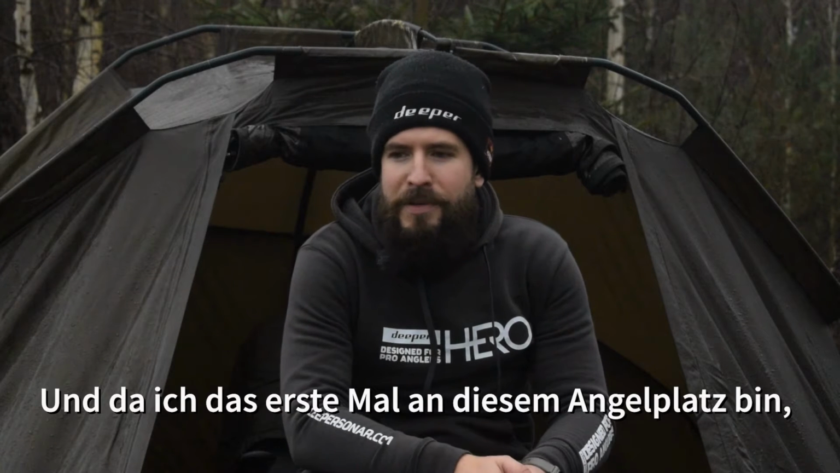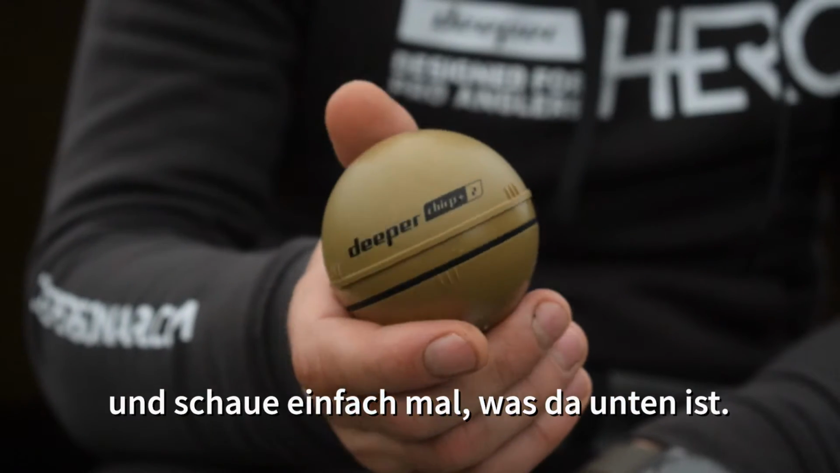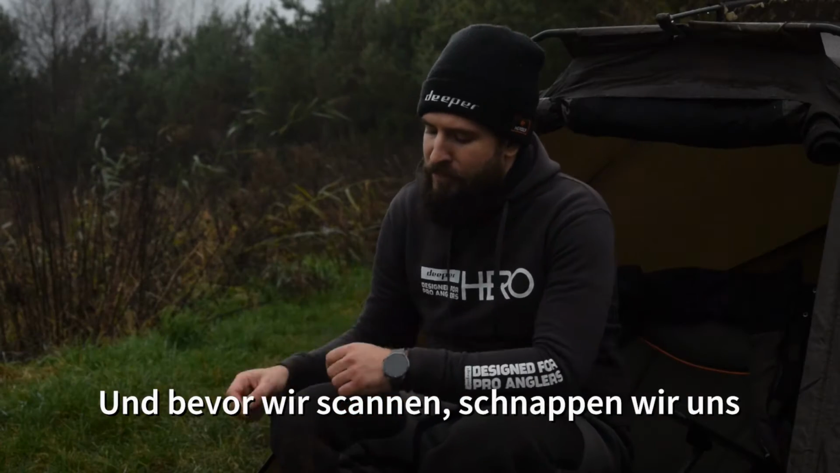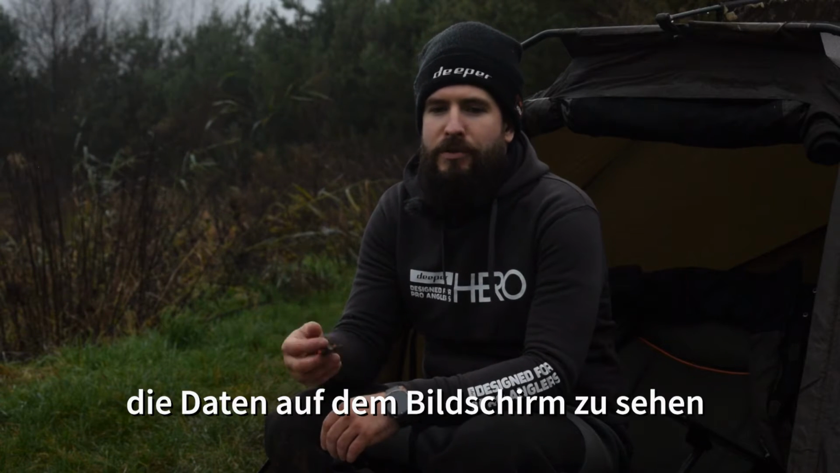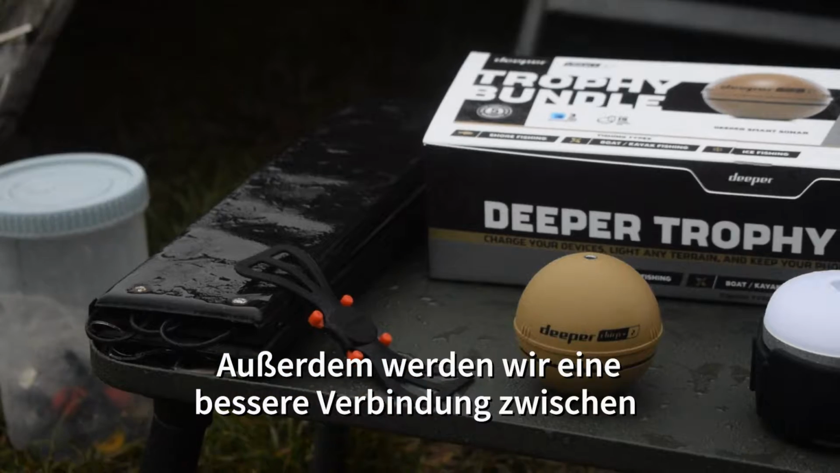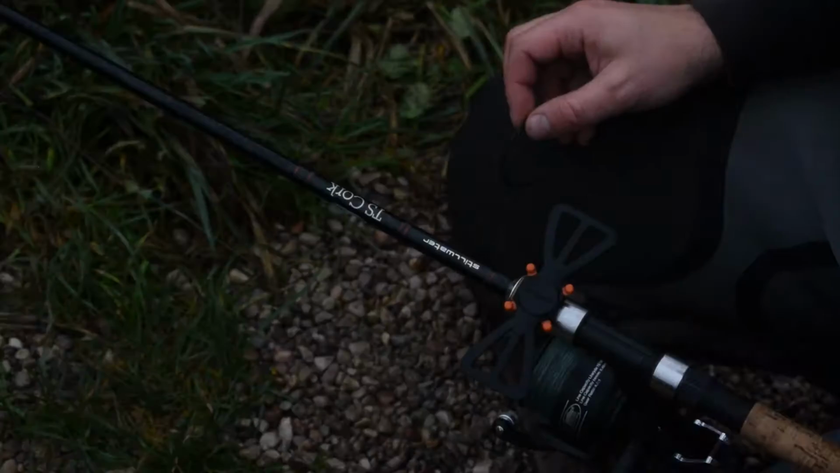And since it's my first time in this bay, I'll just grab the Chirp 2 sonar and cast around and see what's under there. After that, we'll know where to place our baits. Before scanning, we're gonna grab the phone holder for any fishing rod. It's gonna be much more convenient for us to watch the data on the screen while retrieving the sonar and scanning. And we're also gonna have a much better connection between the phone and the sonar.